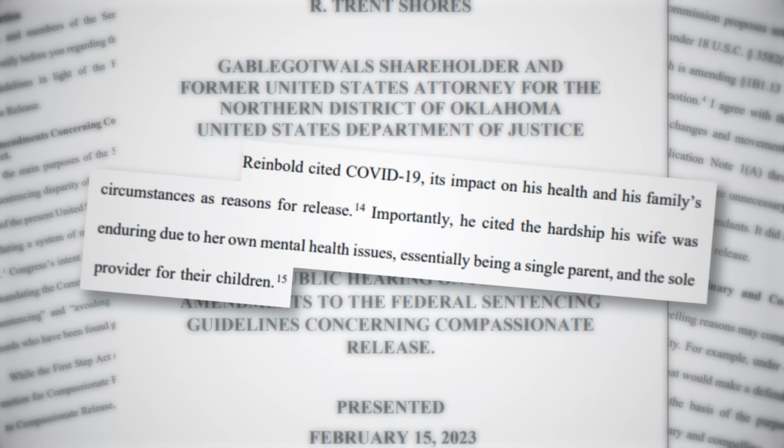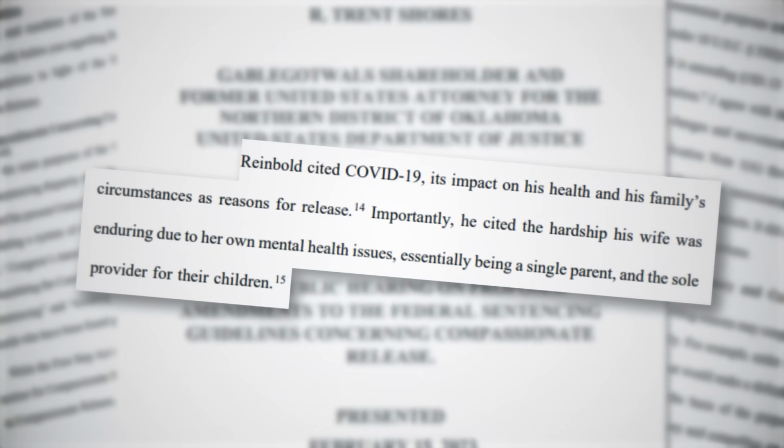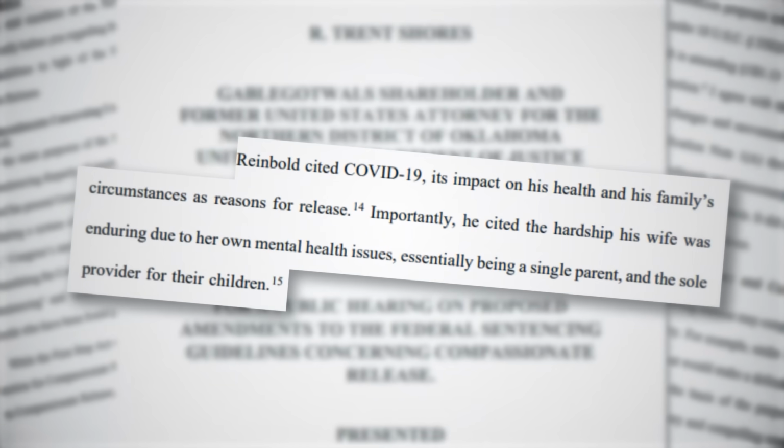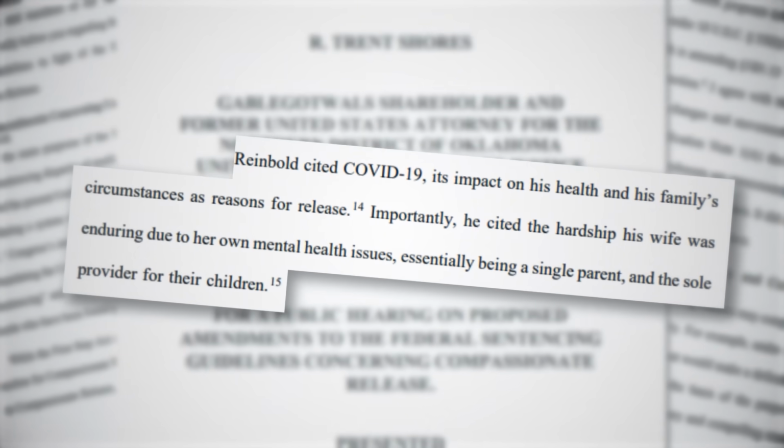In this specific instance, it was argued that Eric needed to be released in order to help his wife, who he claimed was suffering mental health issues and was struggling to support their children. The COVID virus and its alleged impact on his family members also played a significant factor. While you would hope the deranged criminal would use this as a stepping stone to a better and more productive life, this would of course not be the case.